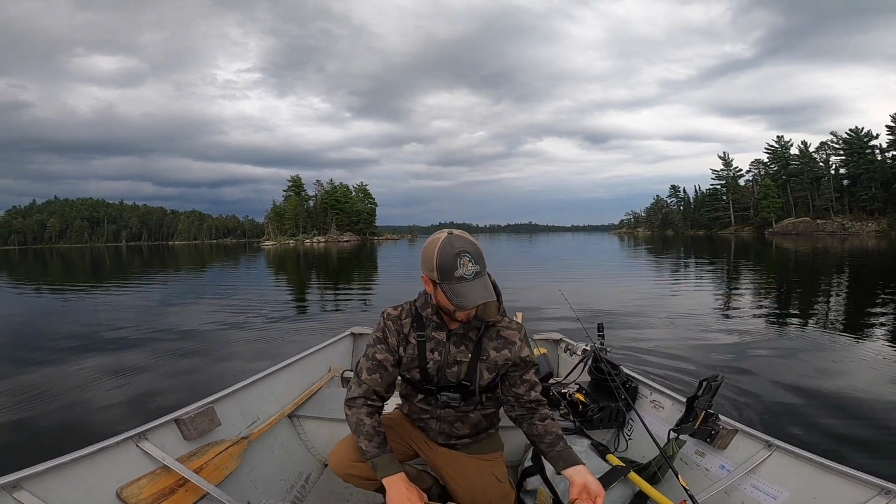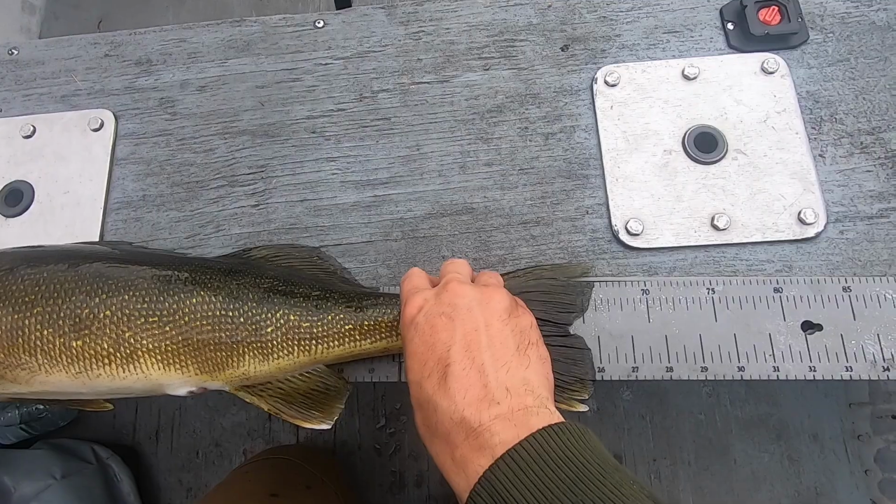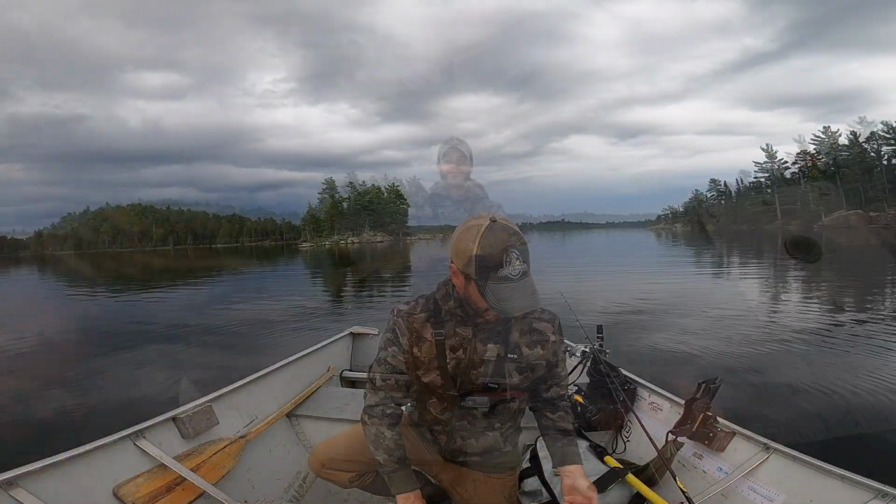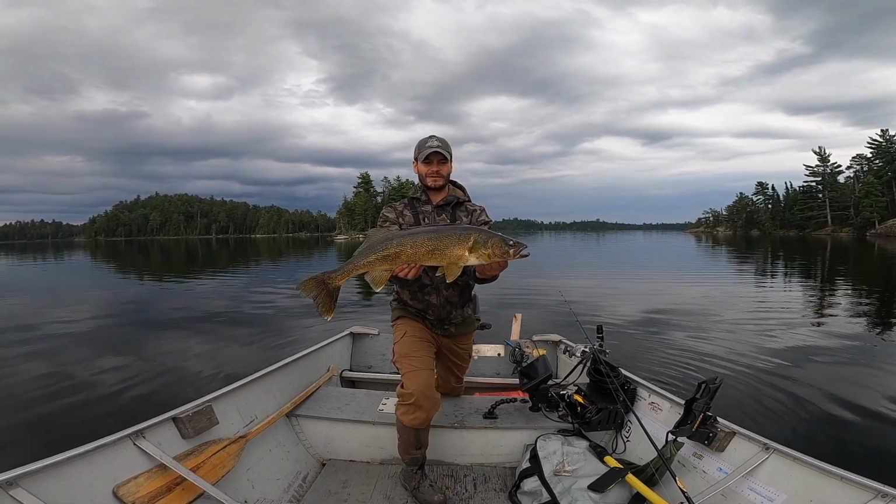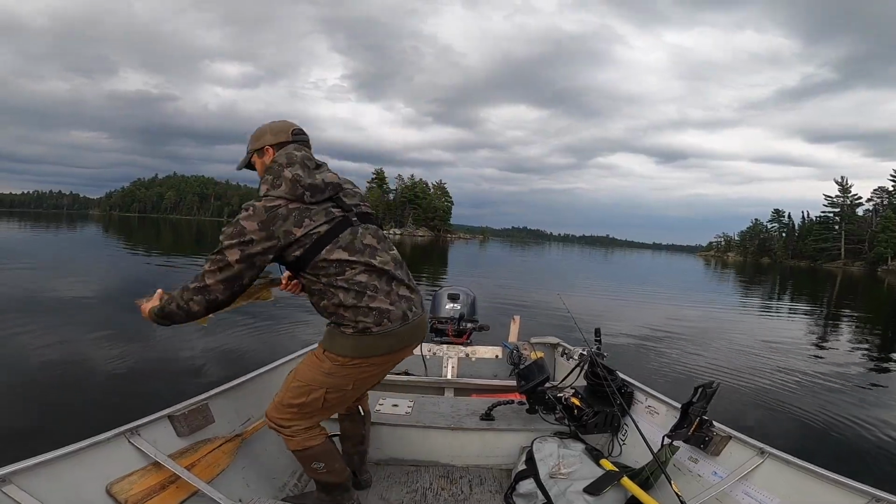Quick little measurement on the bumper board. Nose to tail. 26, right on. Second fish of the night, a nice 26-inch walleye. Nice, fat, heavy fish, nice gold colors. Gonna get this one straight back in the water. And we are gonna get some more.